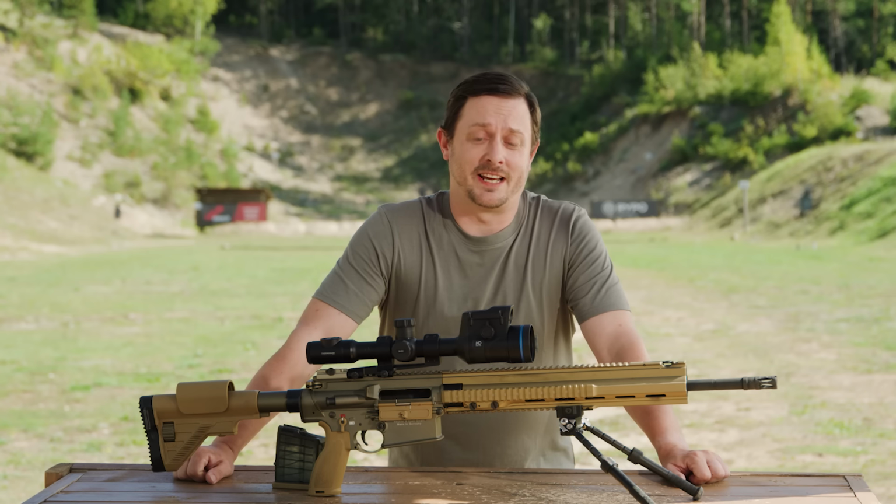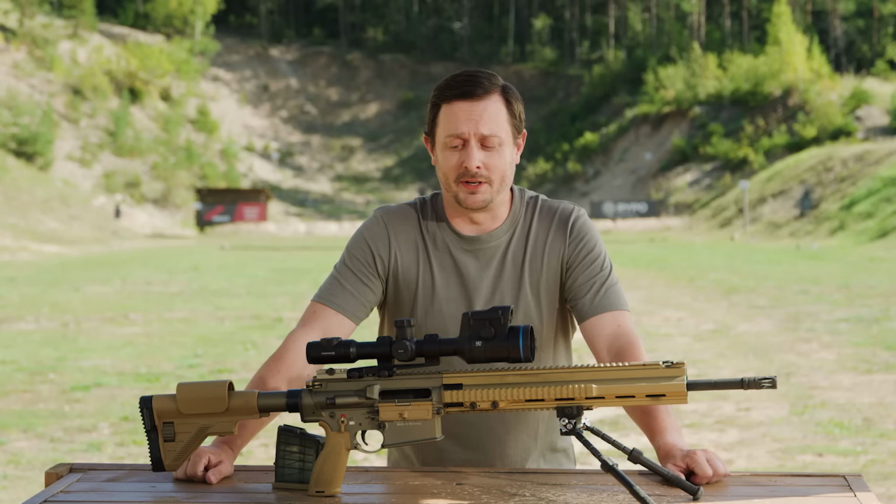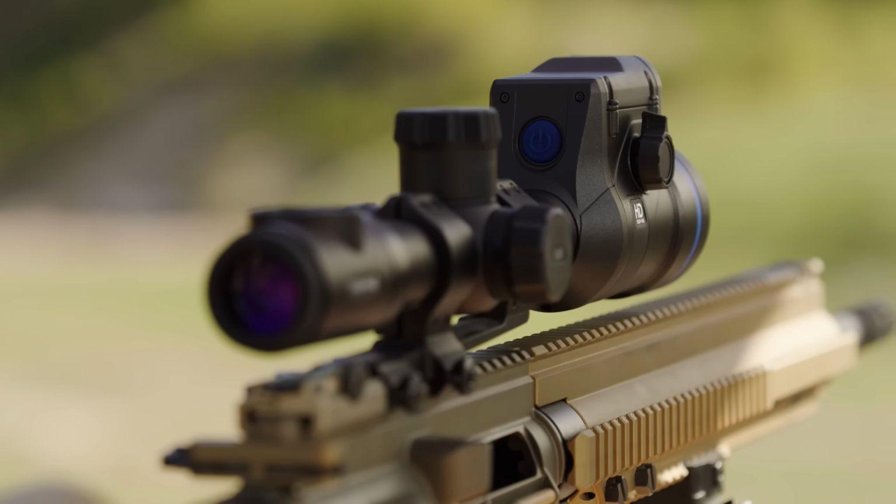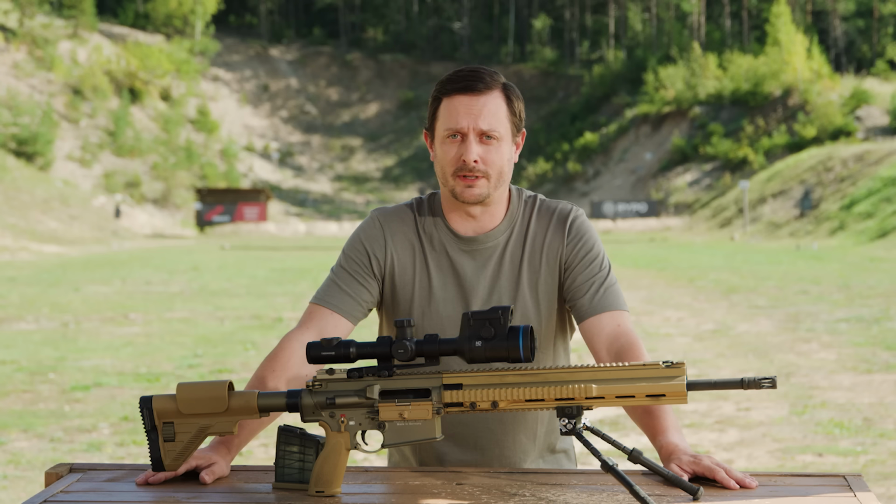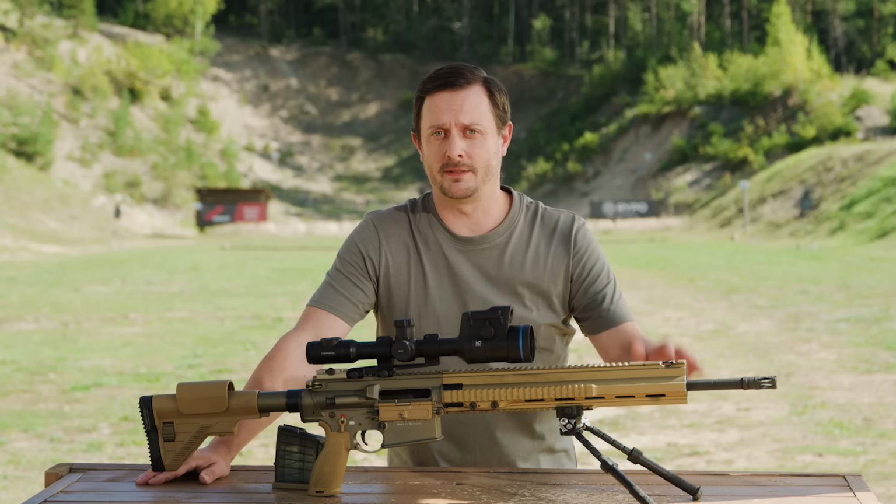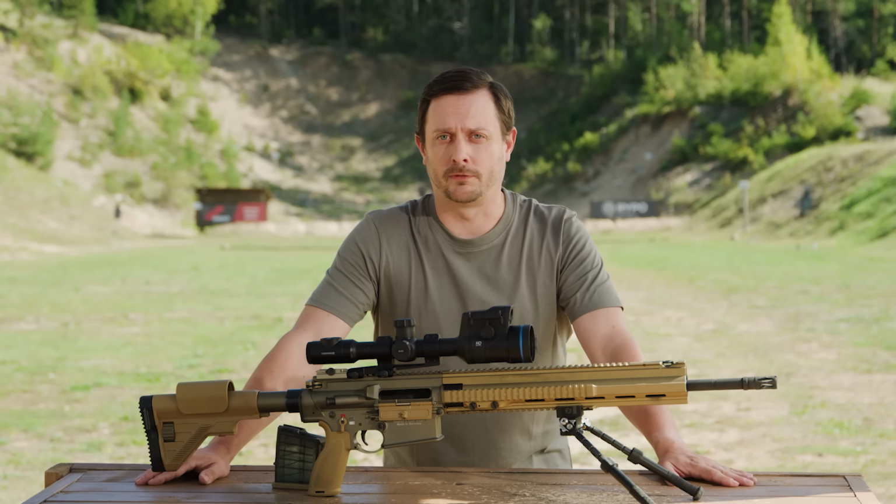And as you can tell, it was pretty easy and fast, and I promise you it's going to be faster for you, since you probably won't have a camera crew breathing down your neck. But as you can tell, this scope is absolutely amazing. You get that wide field of view, which is going to be amazing for hunters who need to do close range work, but the zoom capability of this thing, if you need to be versatile and be able to take those long range shots, this scope is going to be the right tool for you.